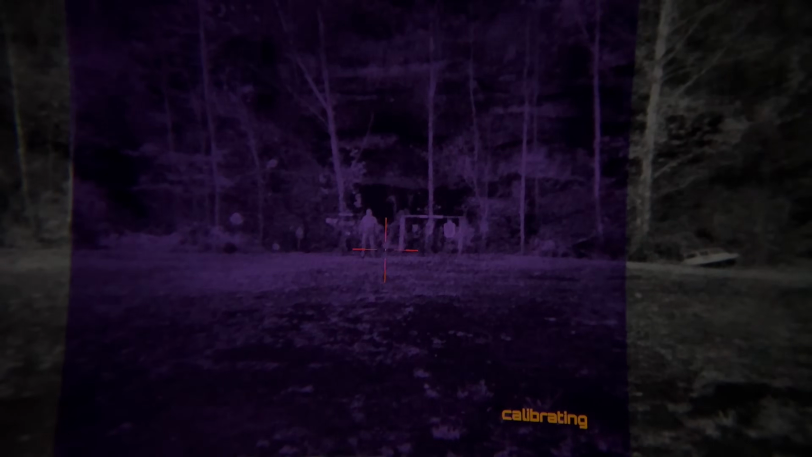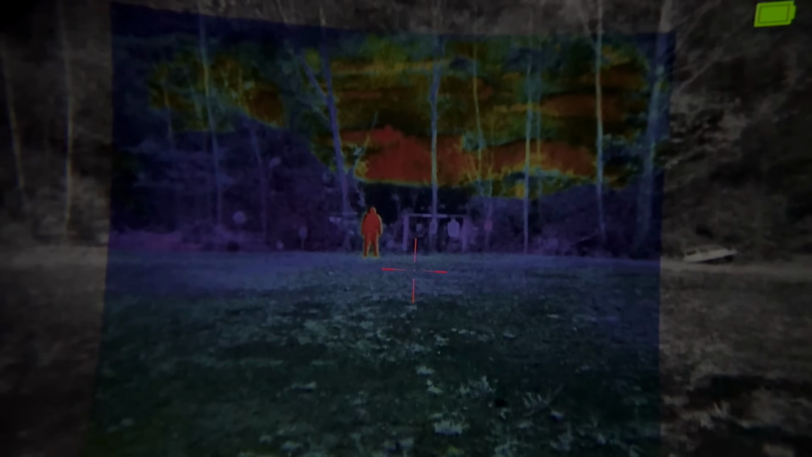Now we're on with night vision. You can see the outline of them pretty well. When you switch to thermal, you can obviously tell that somebody's going to be standing there. Automatically calibrating.